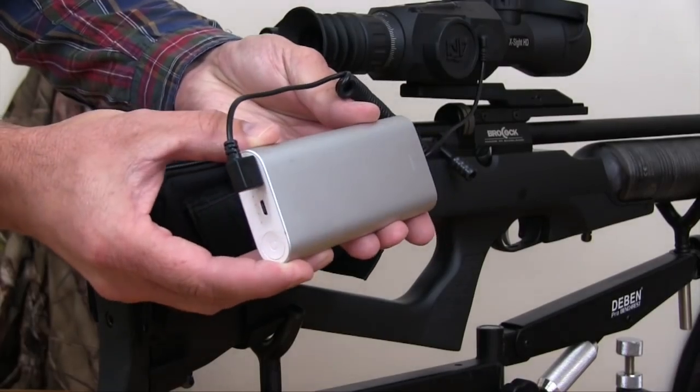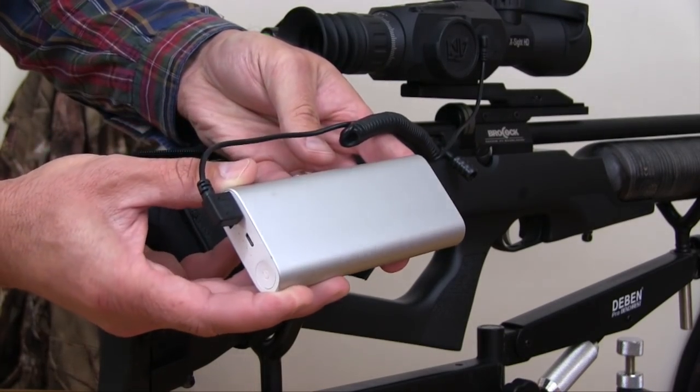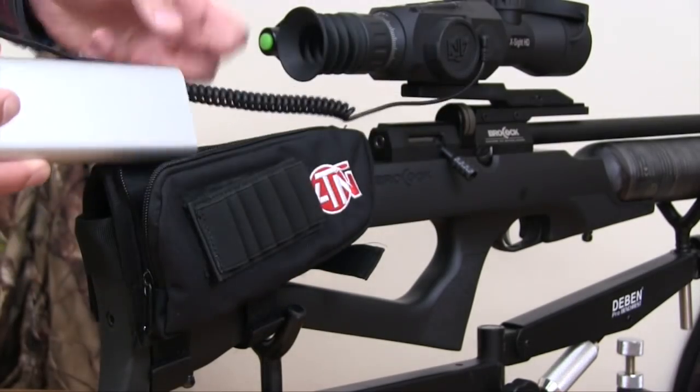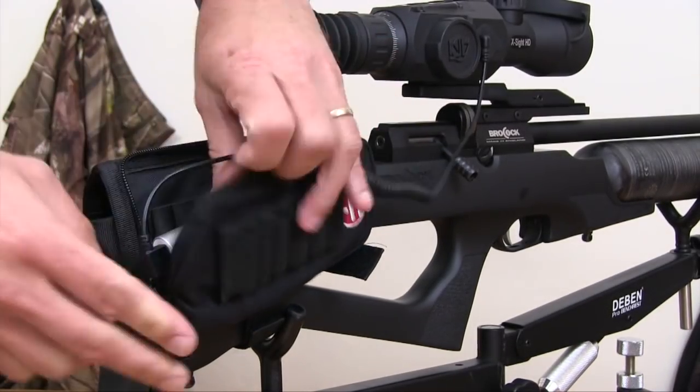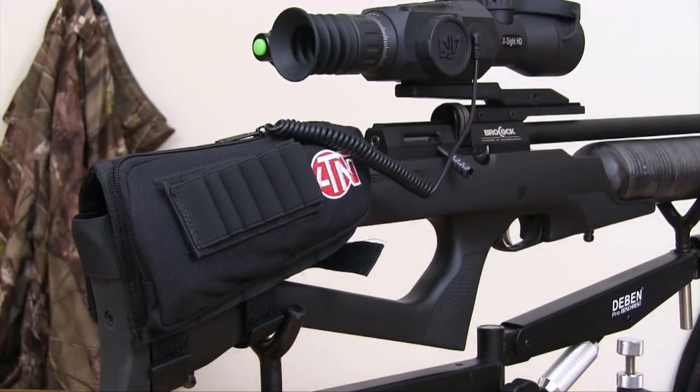The ATN Power Weapon Kit is a rechargeable external power source that costs £99 and massively extends the runtime of the X Sight. I've not managed to run this one right down during a session yet. It also comes with a very handy pack that attaches to the stock of the gun to keep it in place and out of the way.